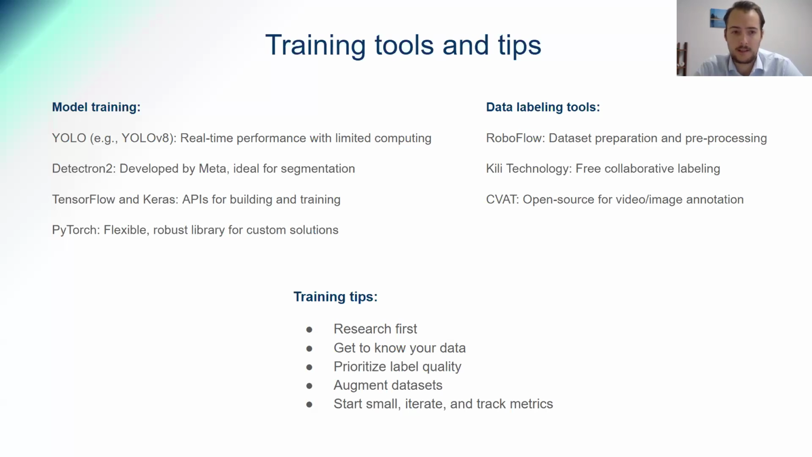TensorFlow and Keras, we use them a lot as well. It's great for building your own neural networks, and has tons of resources for training and building different AI models. PyTorch is a big one too, for working with Python, and gives lots of libraries and solutions for working with AI.